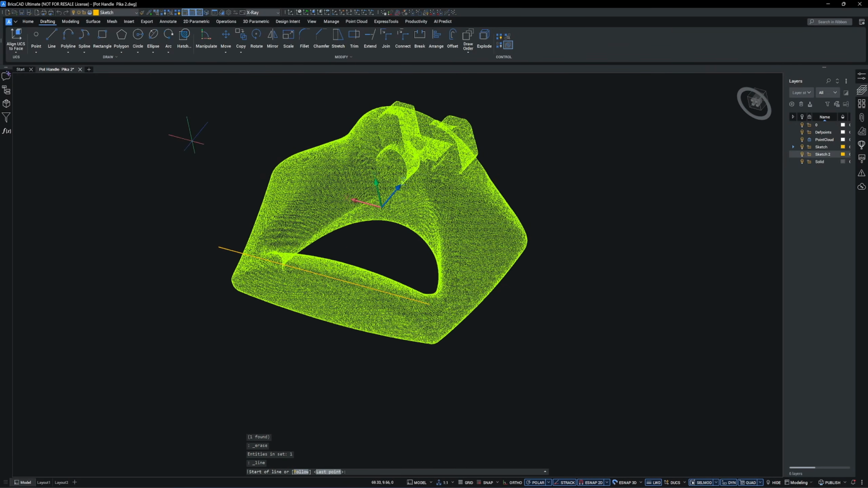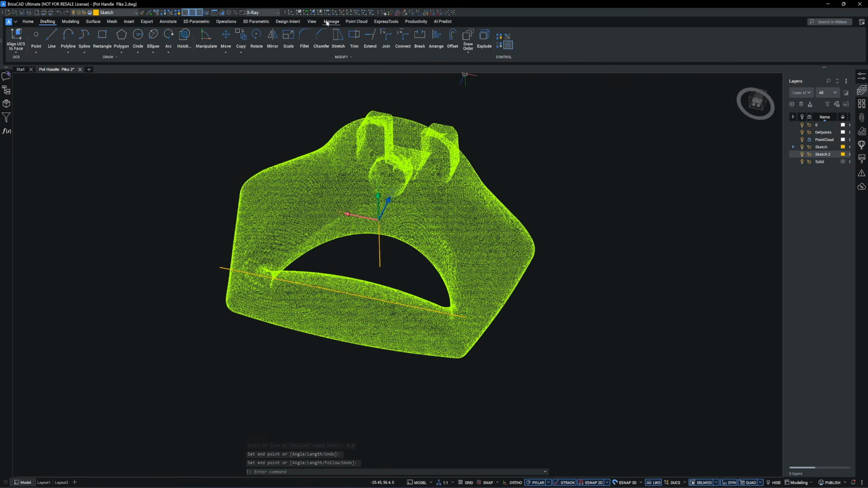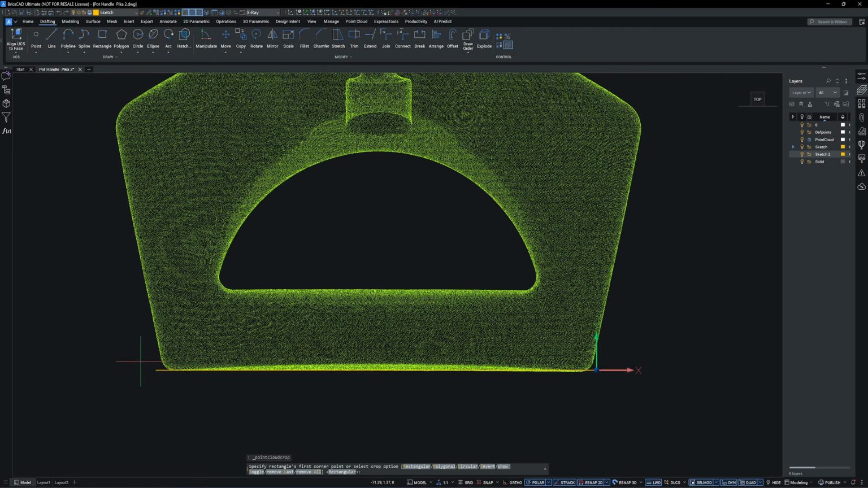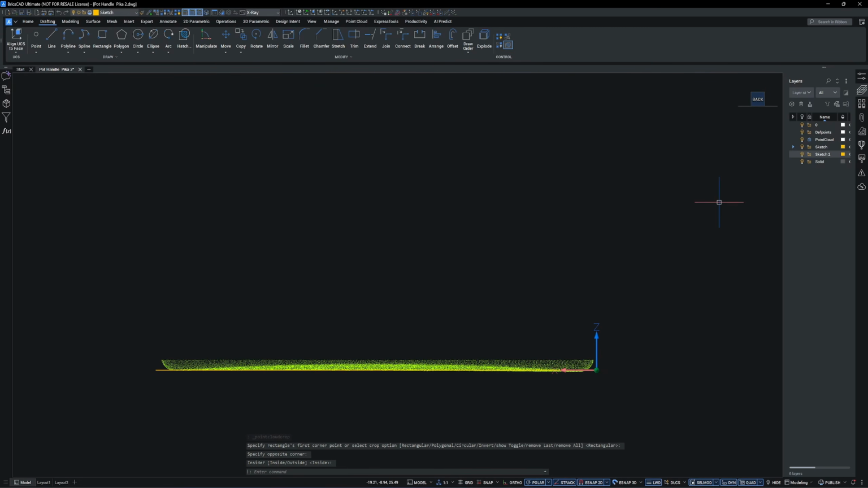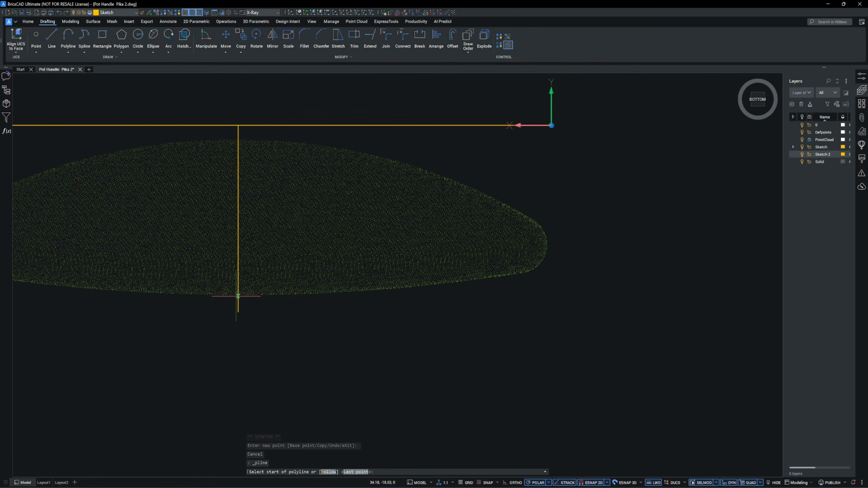After importing the point cloud, I create two lines. The longer one is for a cropping reference. The shorter one is for the mirror axis. Then I crop the point cloud into a thin slice, looking at the bottom view. Then I use the polyline command to create a segment.